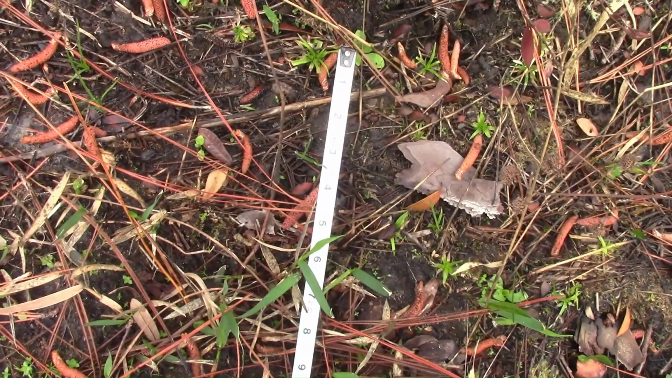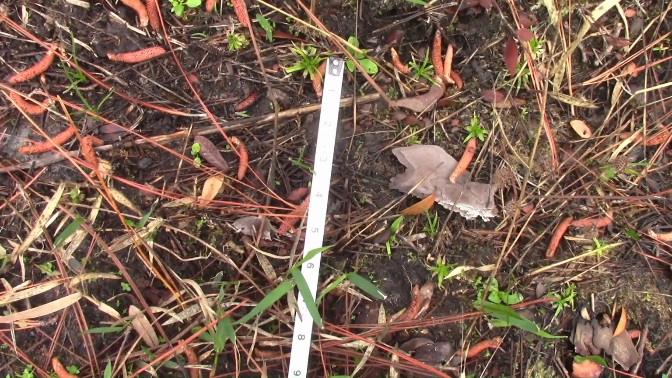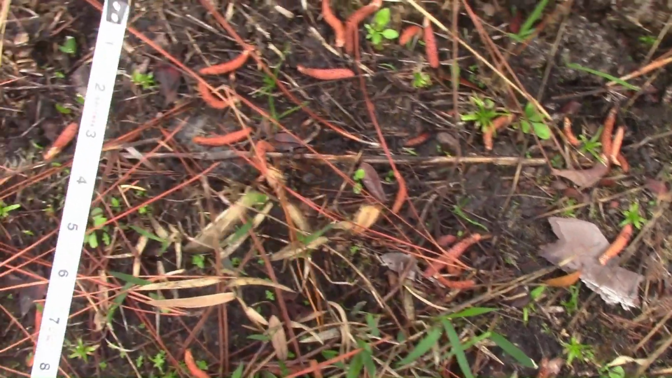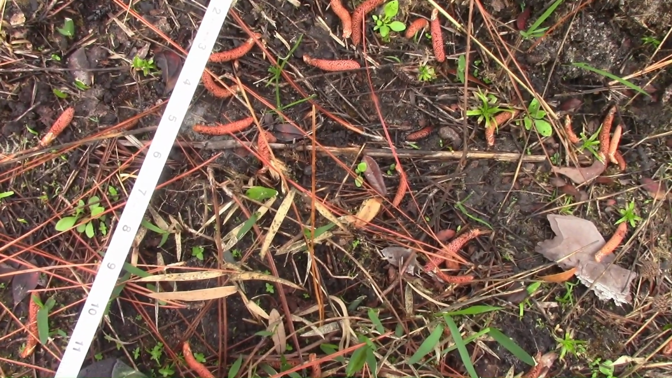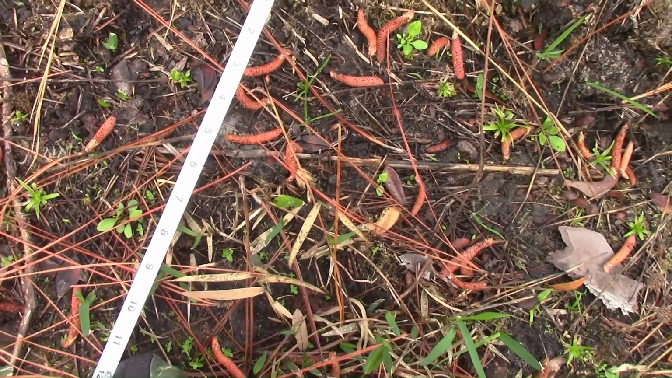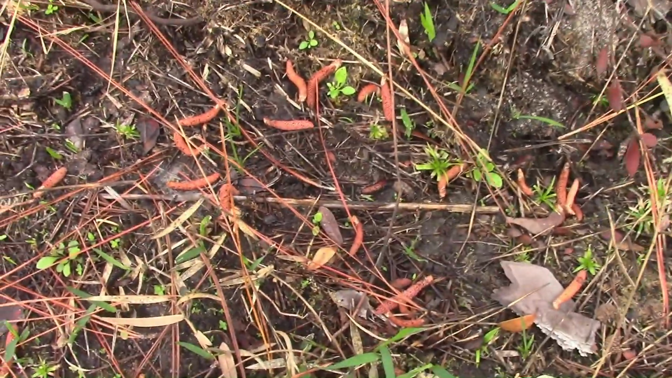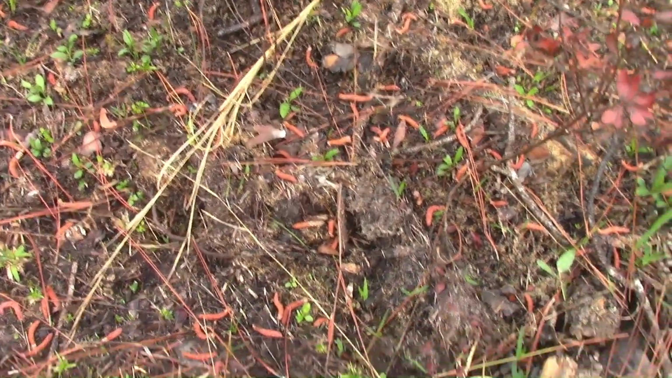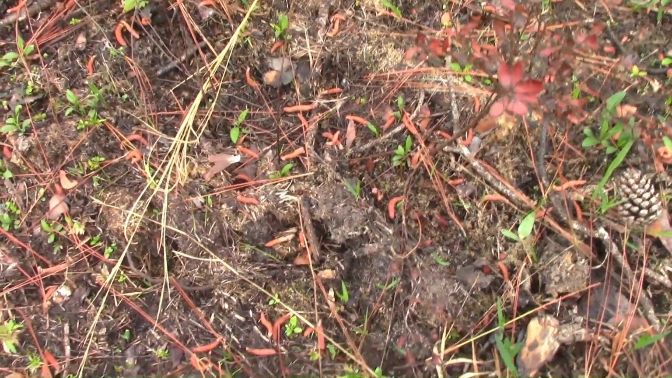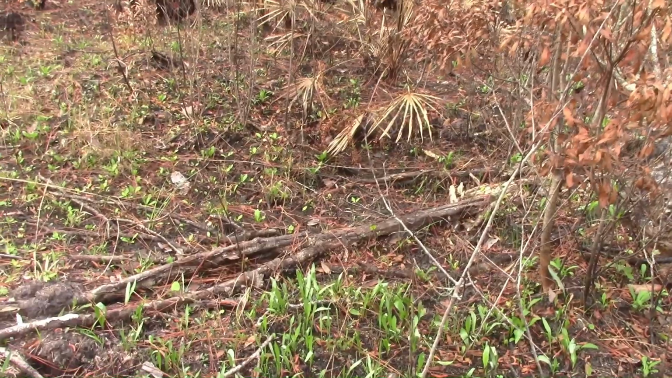Back here at the heel, you're looking at about 4 1/4. I used to always measure the widest part of the foot up here. 5 1/2 inches, and it's 16 inches long. And it's going towards the cypress swamp here.